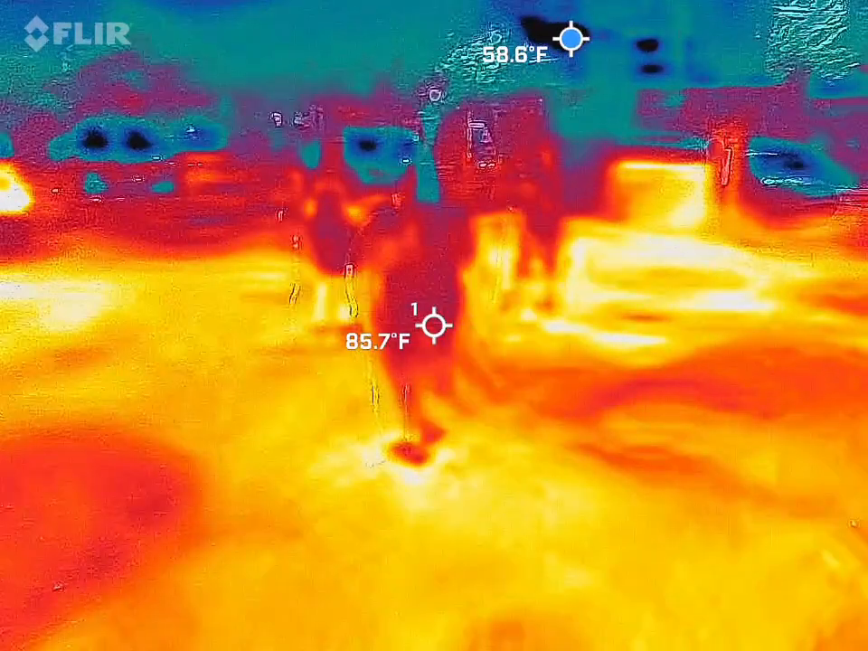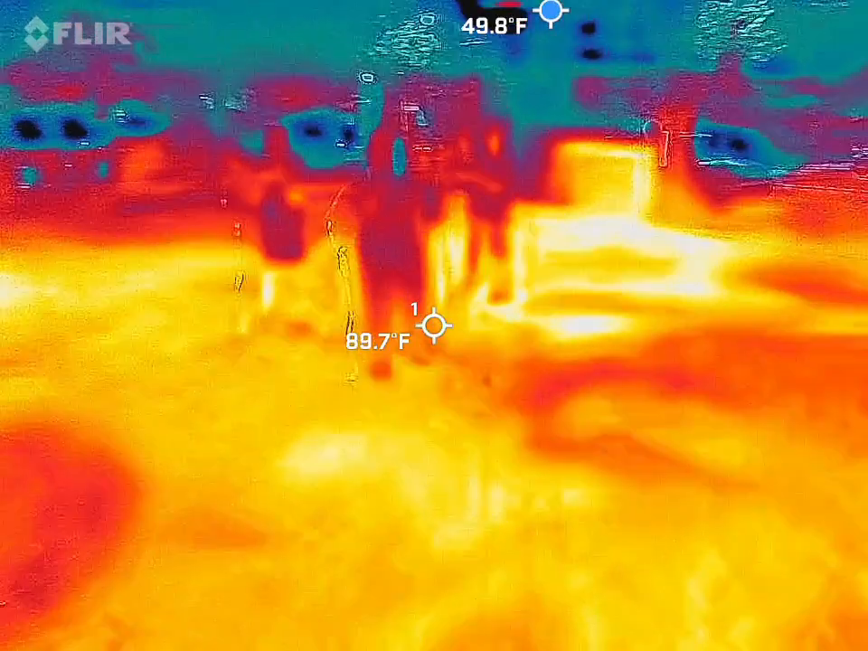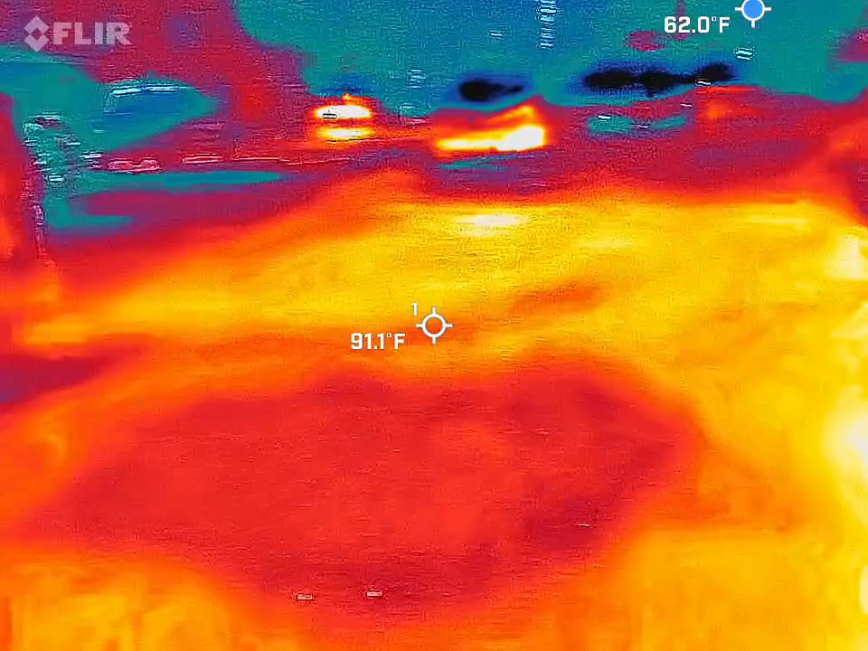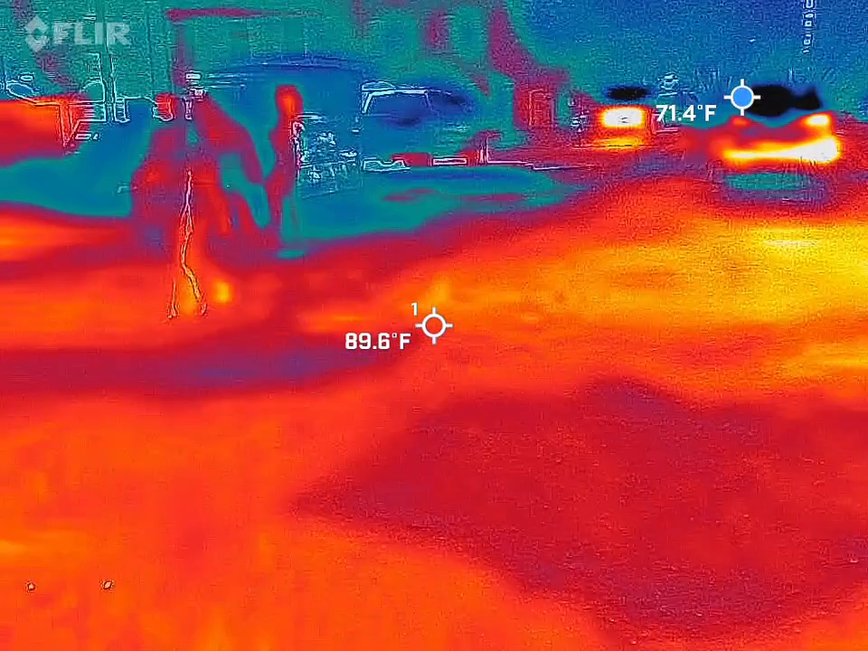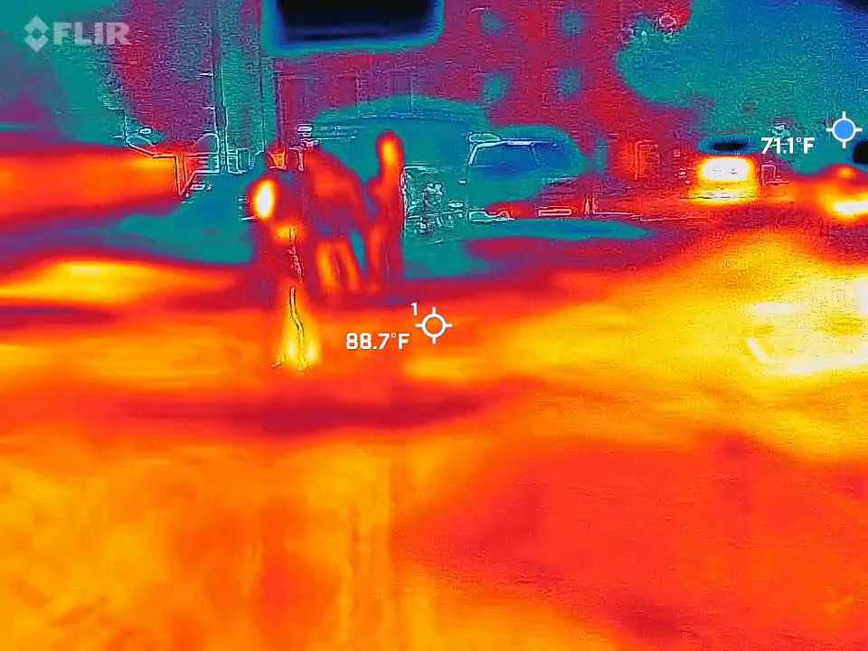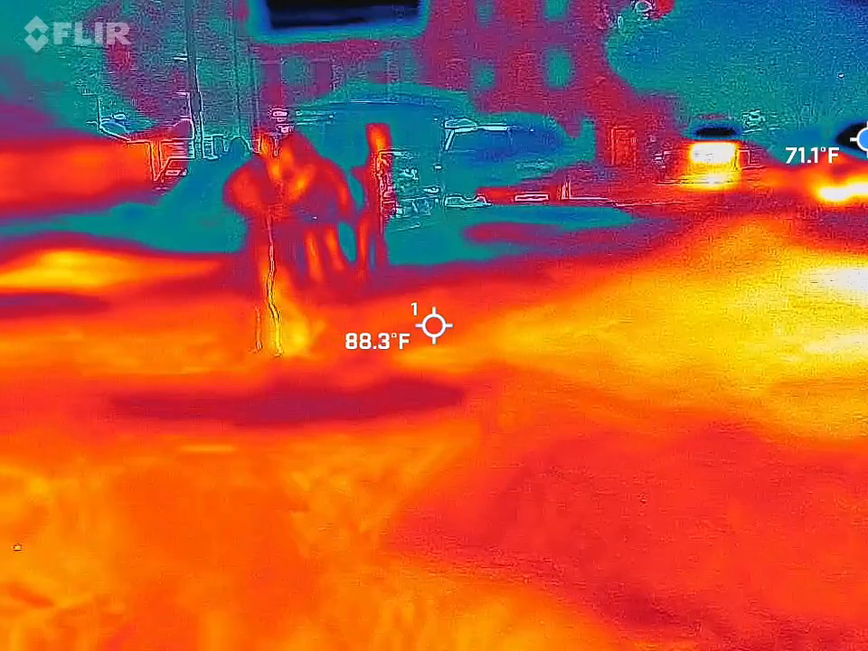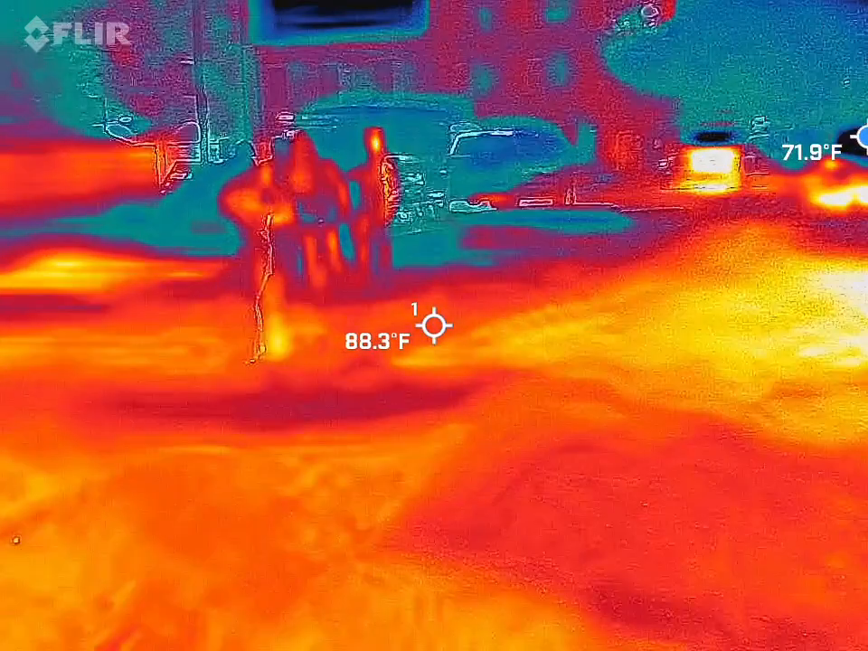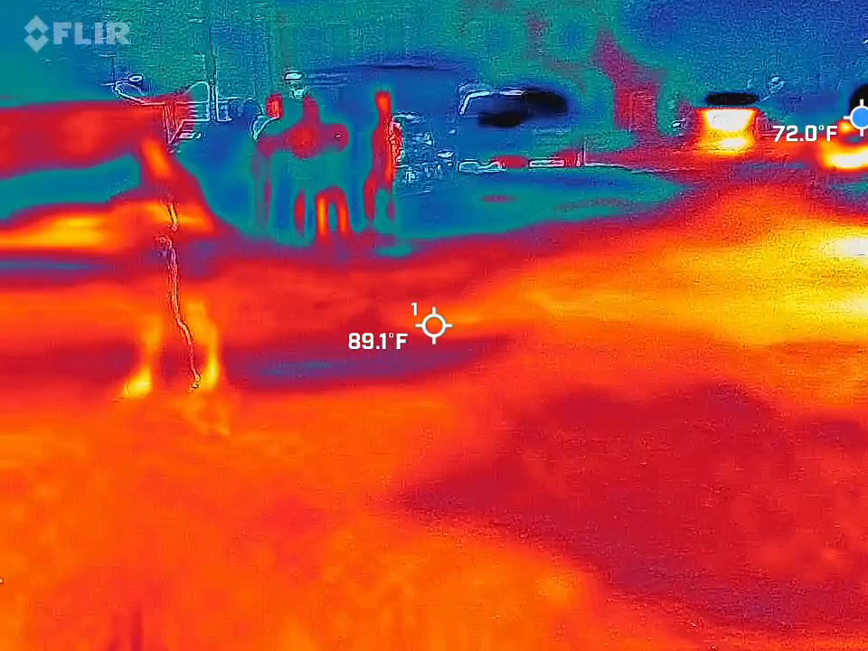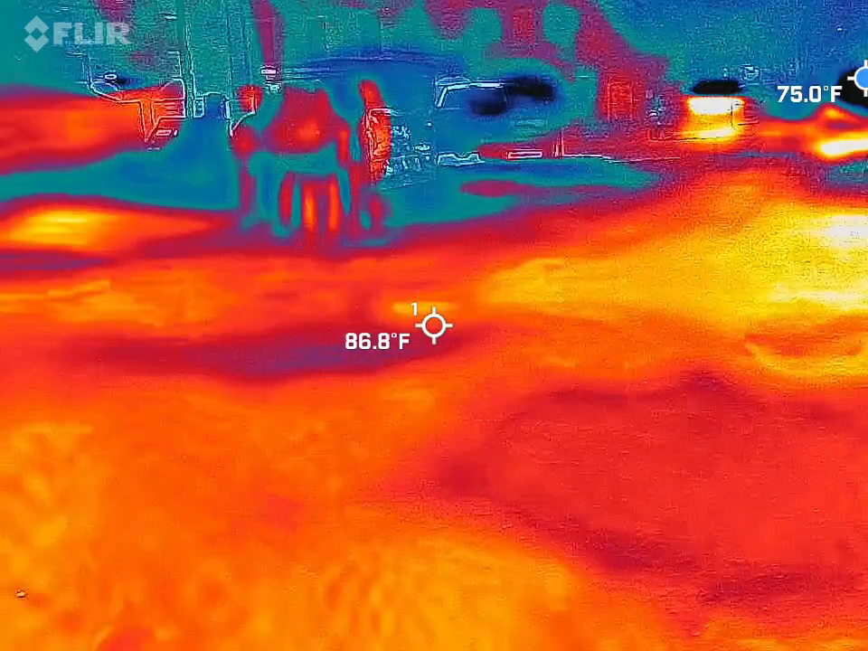This thing's pretty cool. The only thing I don't like about it is it lags a little bit, as you start rotating it, you see the lag. But other than that, it's pretty damn cool. So you almost have to hold it in one spot to see if anything changes. I don't think you're able to rotate with it, so I just hold it on a spot on some people, and then I kind of rotate it around. It's pretty cool. It certainly picks up the heat. Absolutely. Yeah, that ground is hot.